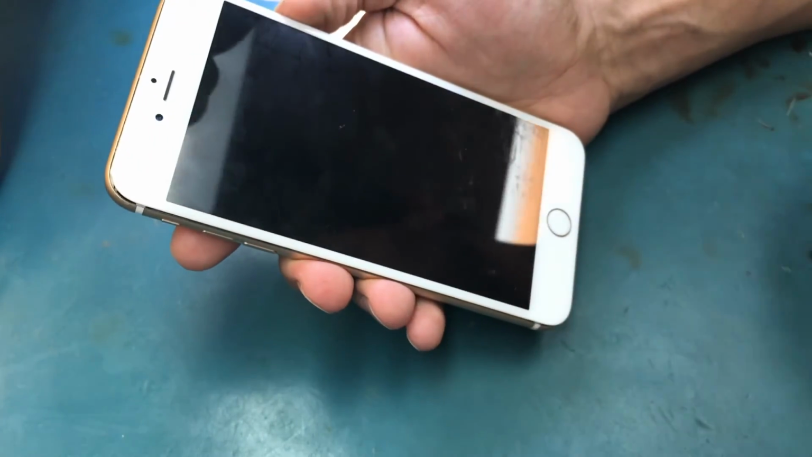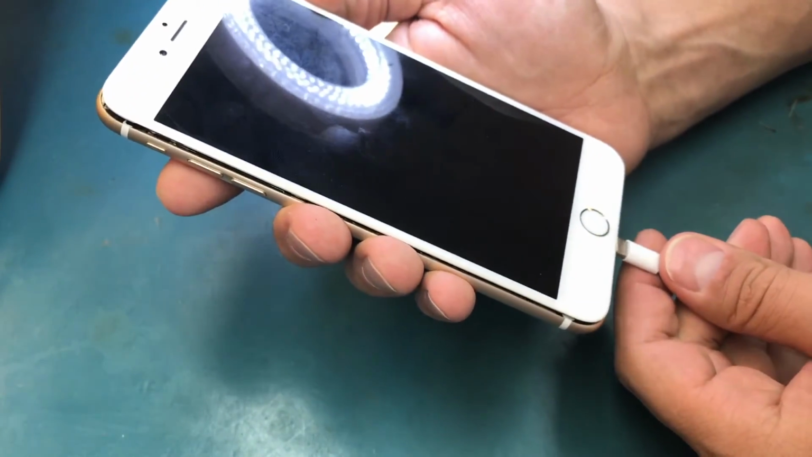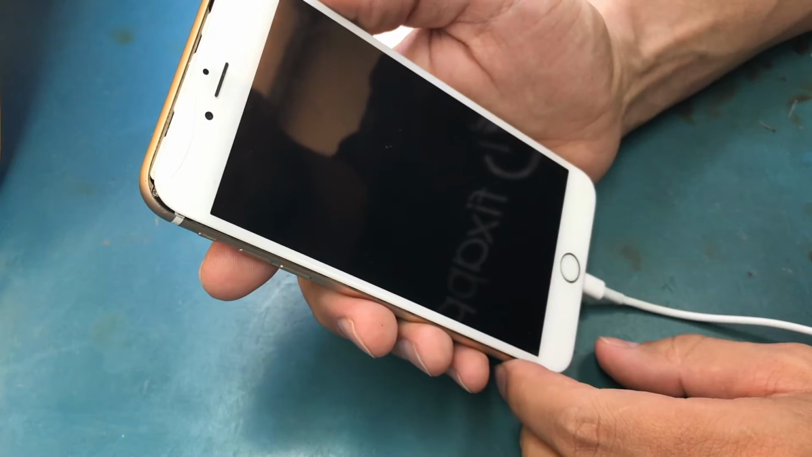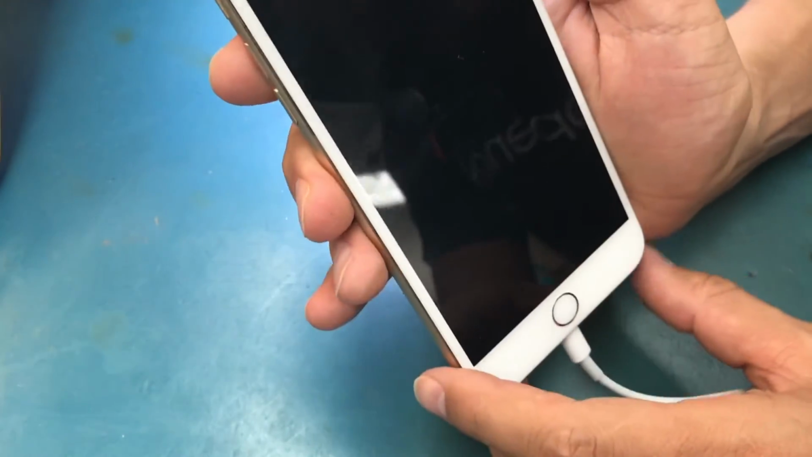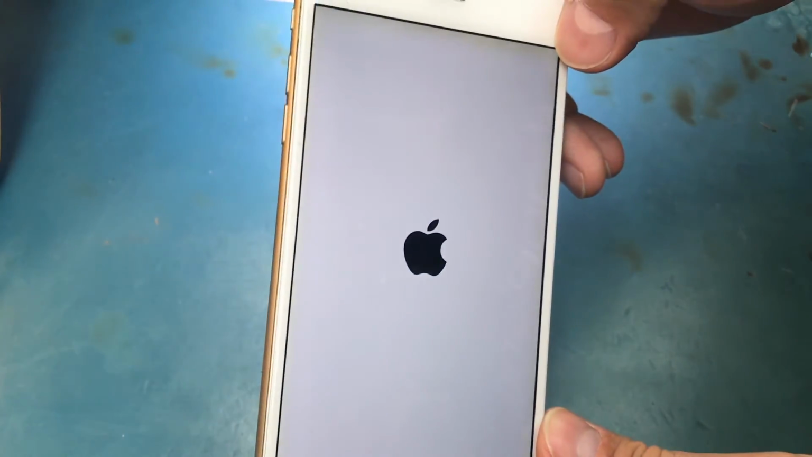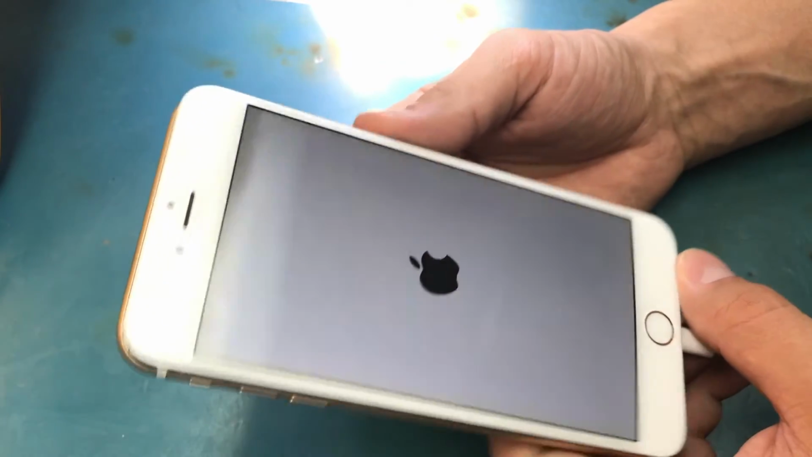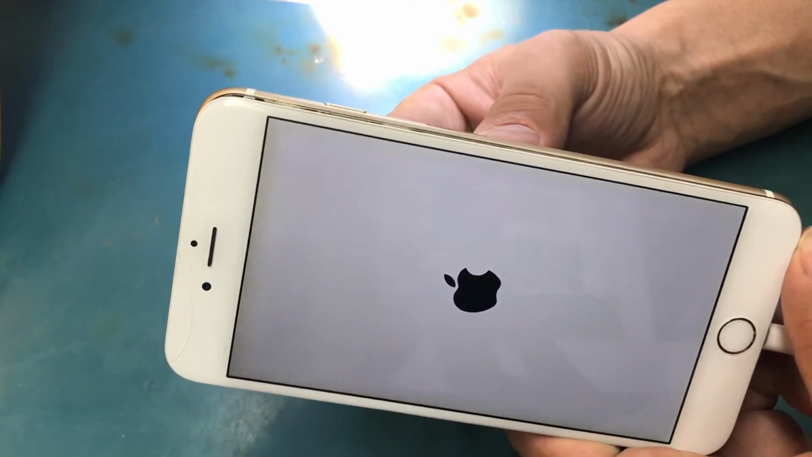Okay, nothing happens when I press the power button. So let's see if the charging... and if you see, oh, okay, well, that's definitely better than nothing, right? Here we have the passcode for it.